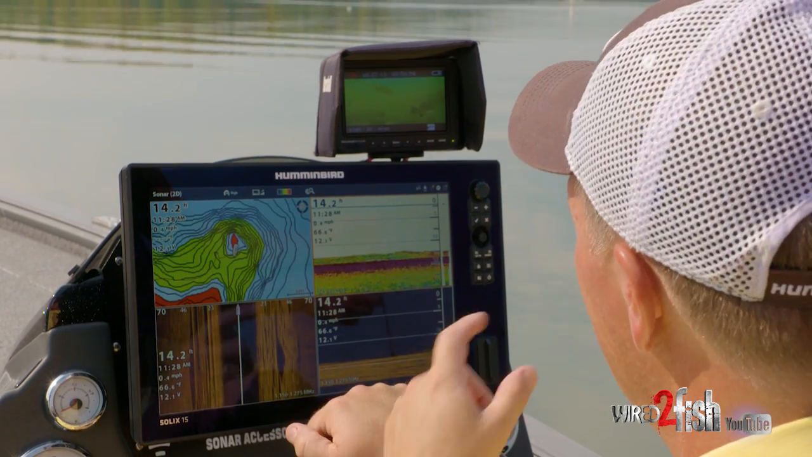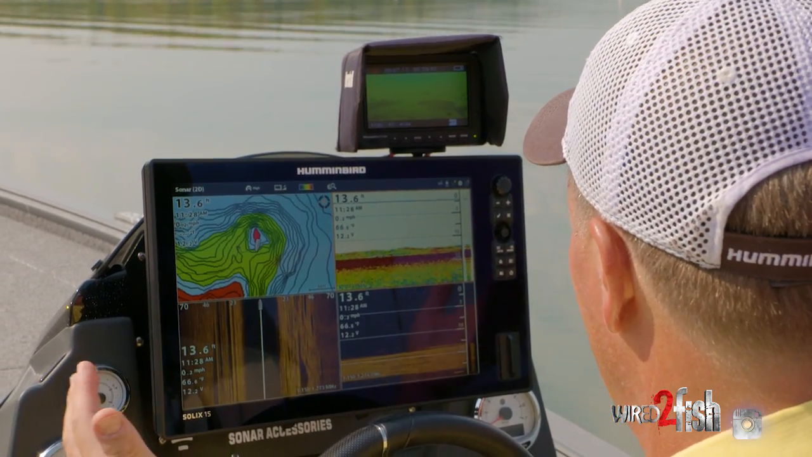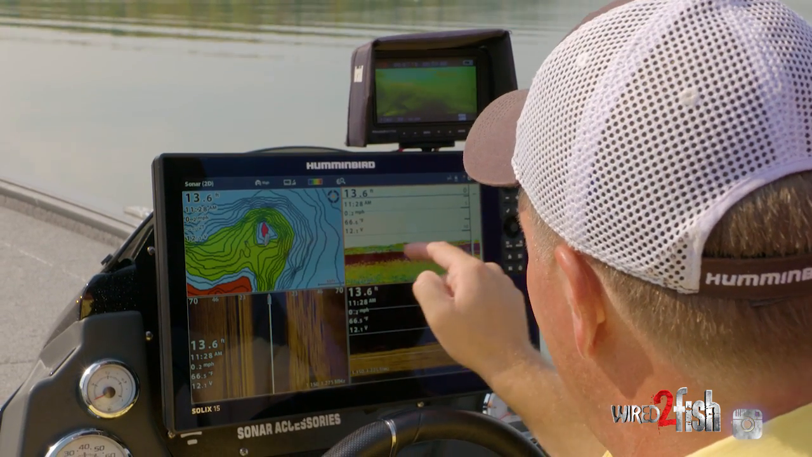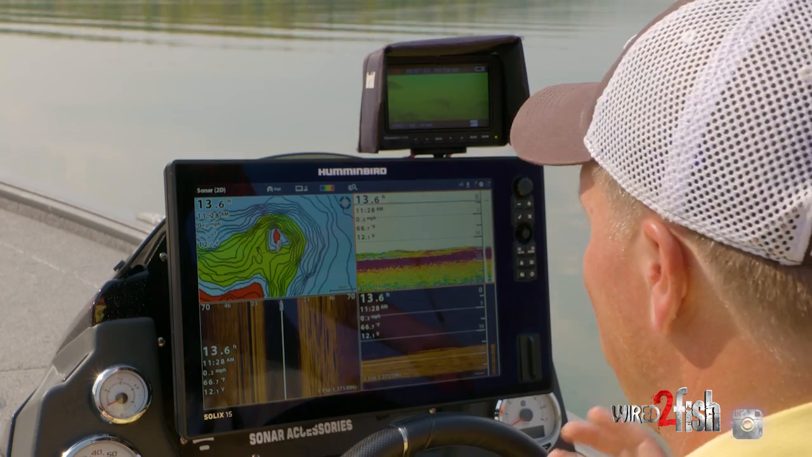But the important part is, I have a point of reference. I know those are bass. They're probably 2, 3, 4 pounds. Otherwise, I don't know what they are. And I can look on the sonar and see exactly what those marks look like. It just helps you put it all together.